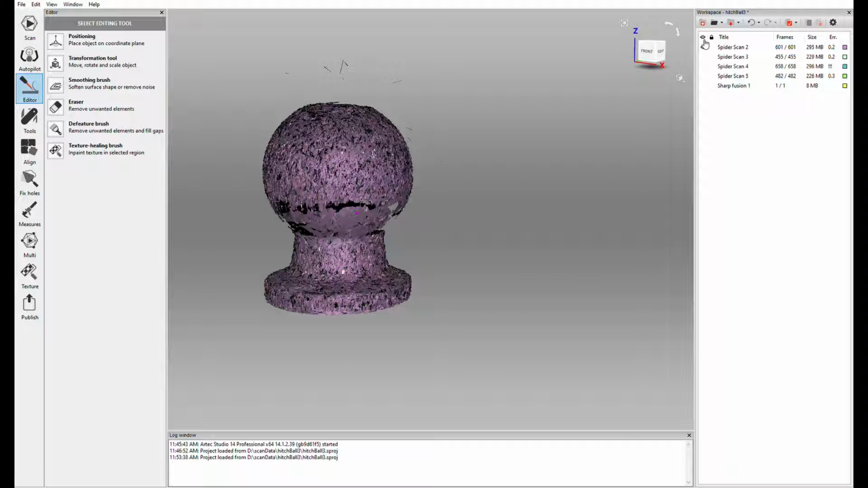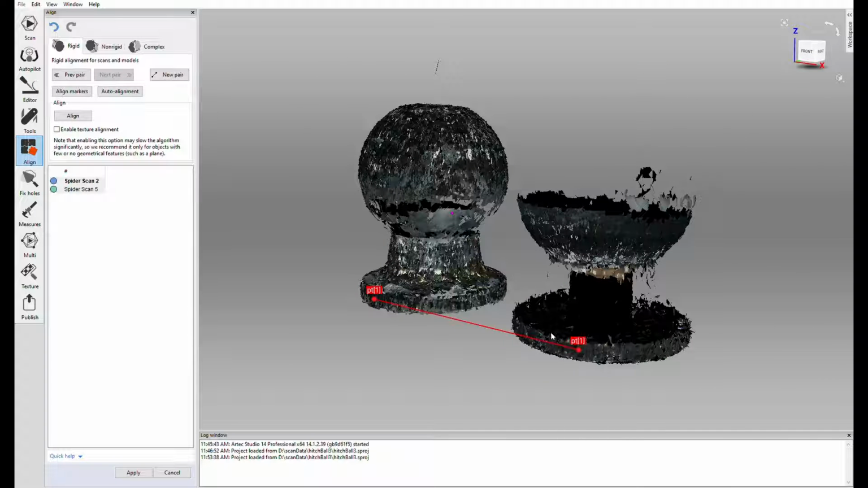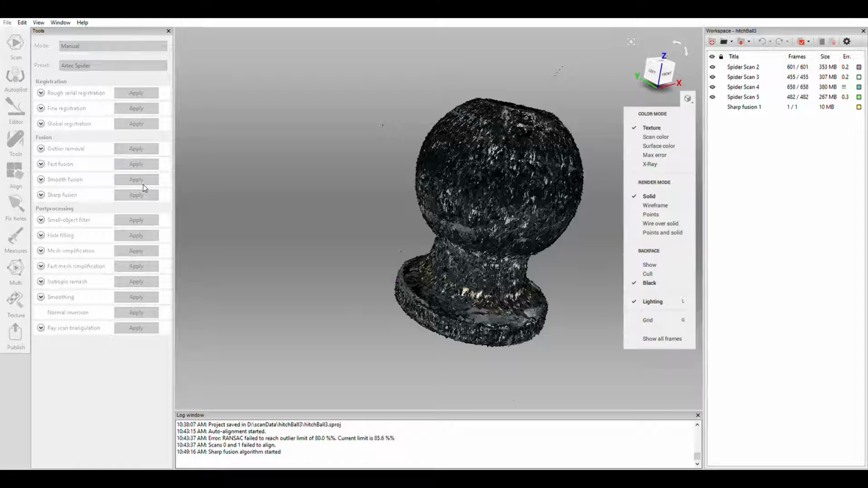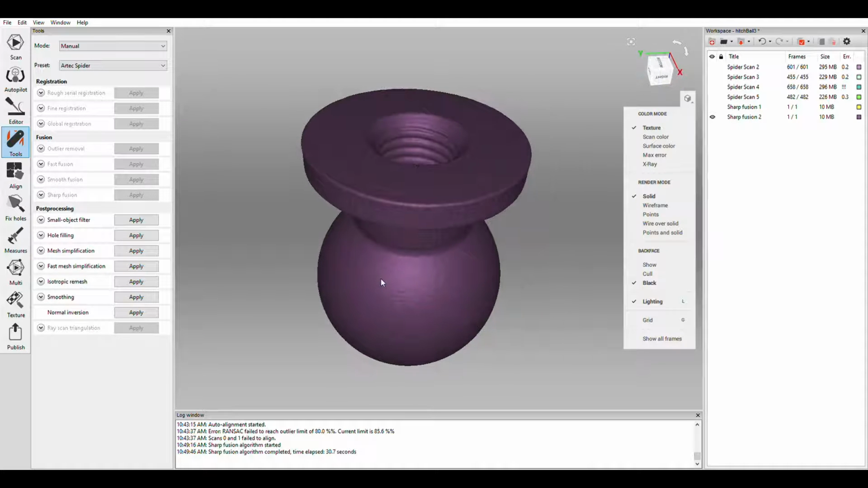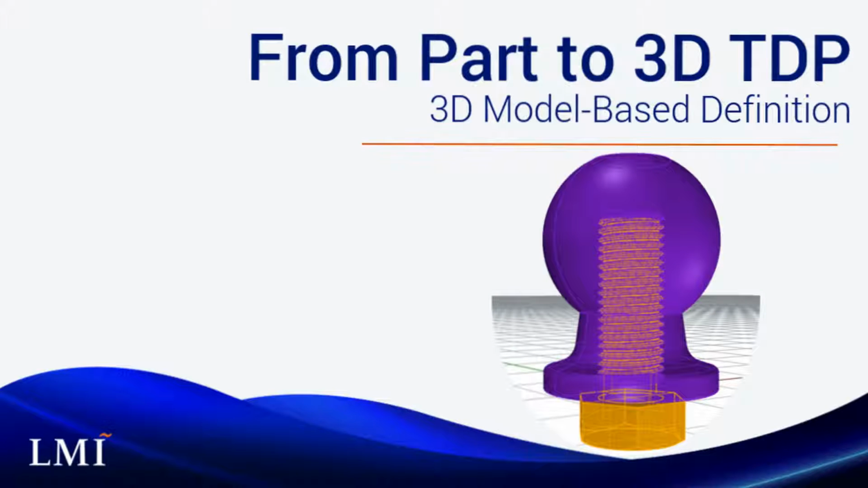For this part, multiple scans were required, and now they need to be aligned. This is done by identifying at least 3 reference points on each of the scans, and then letting Artec Studio do its thing. A well-defined point cloud now exists, and the mesh can be generated. The power of this software is it can interpolate across small gaps. Notice that our scanner was able to capture a portion of the internal threads. At this point, the mesh can be used as is, or to generate a solid model.